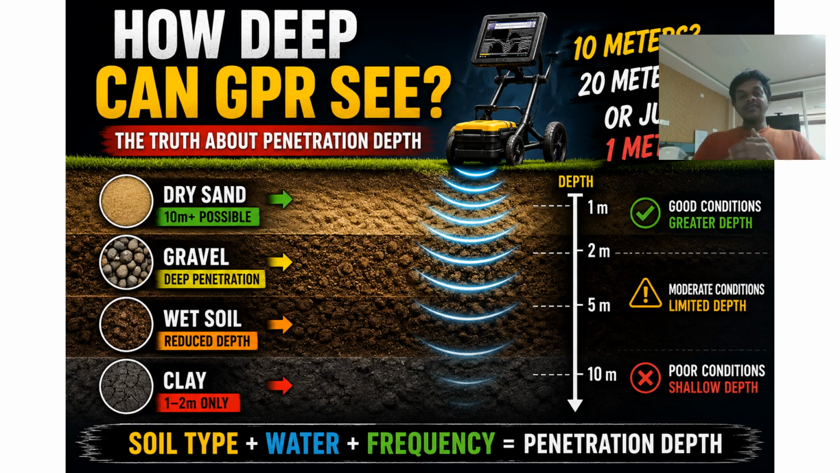In the next video, we are going to answer another very important question: why do some underground objects produce strong reflections while other objects become almost invisible? And that will introduce us to one of the most important concepts in ground penetrating radar, reflection.